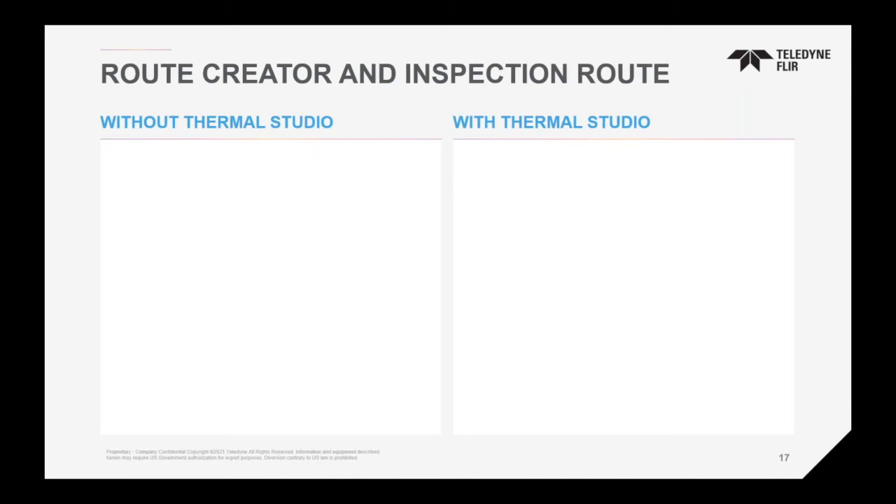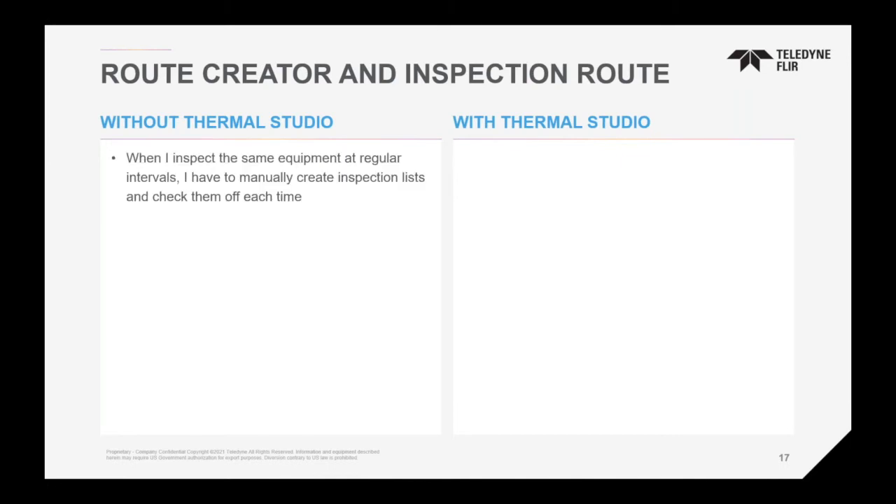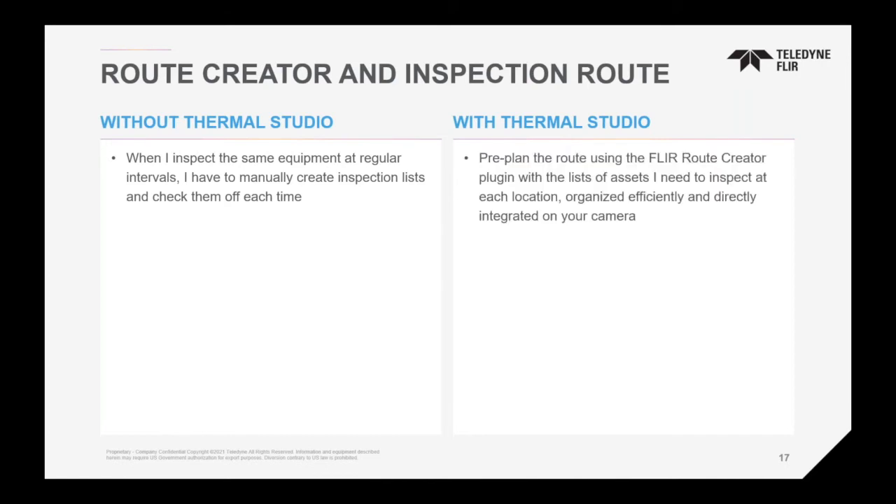And everybody knows these days, time is the essence of everything. So without the route creator and route inspection option, you're spending a lot of time just trying to do things, repeatability, and you become very manual, which unfortunately can become issues for making mistakes when there's manual entry.